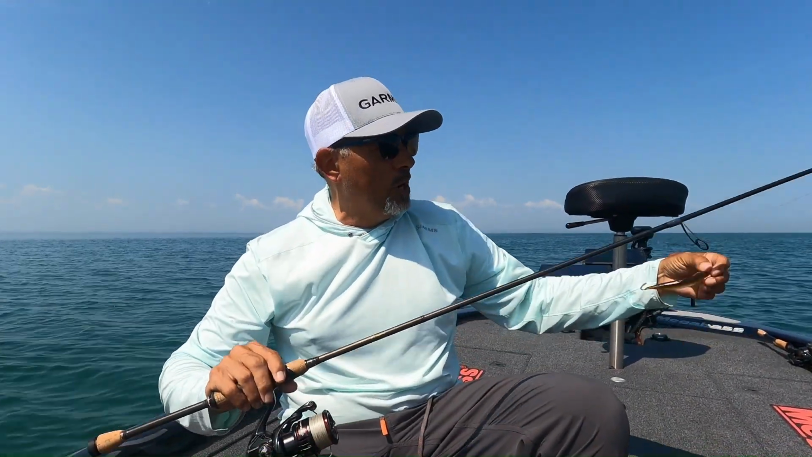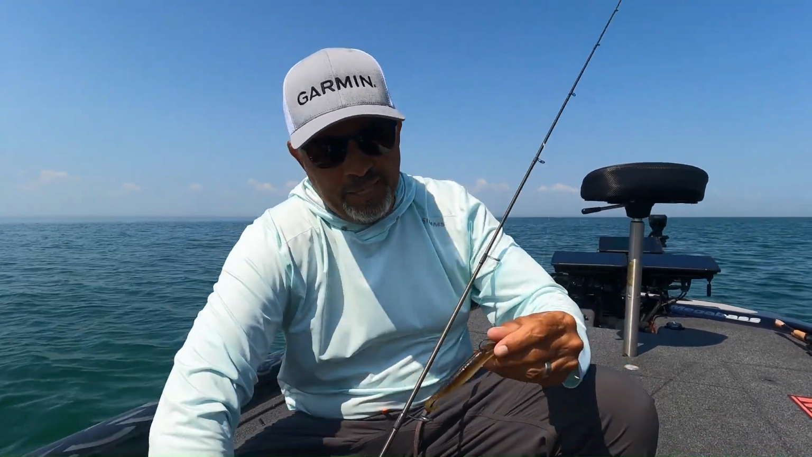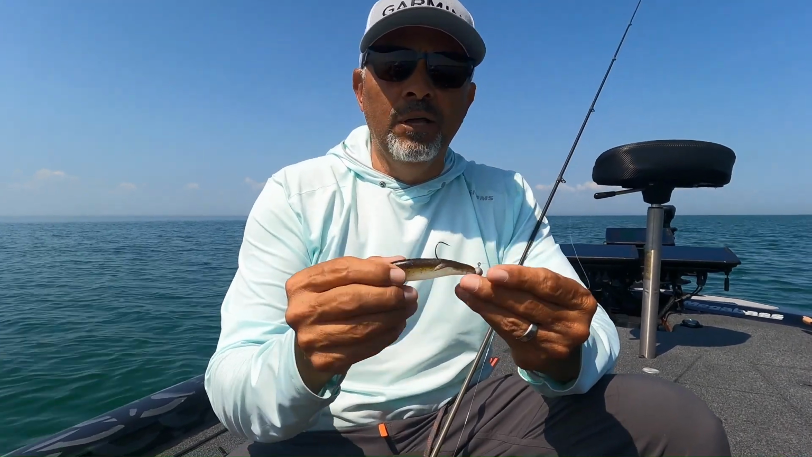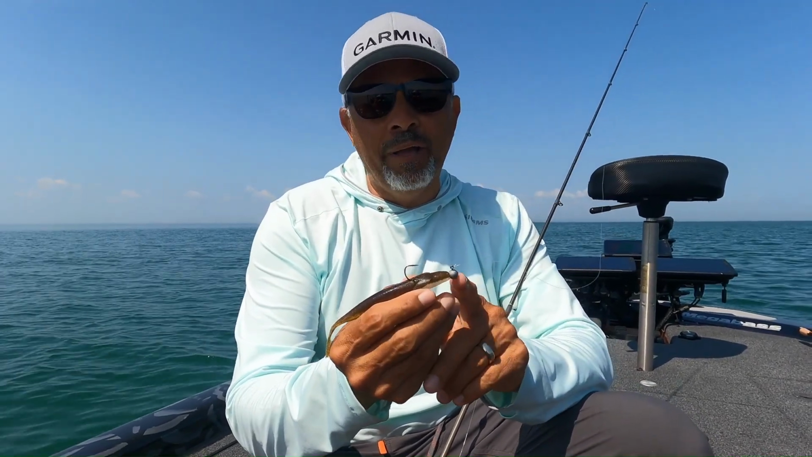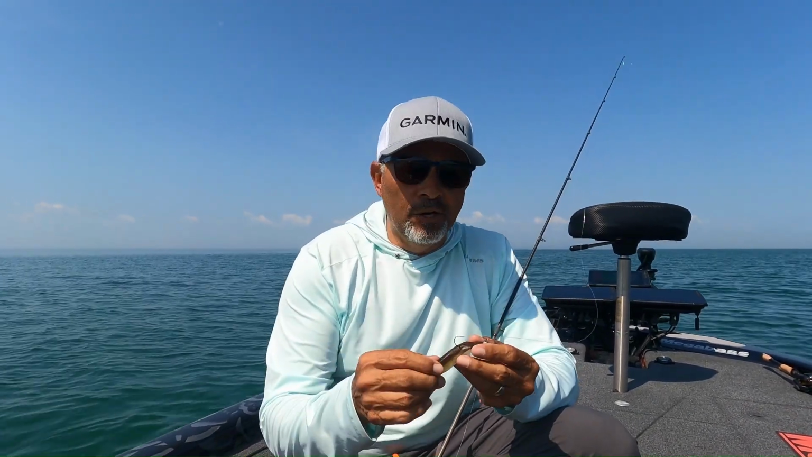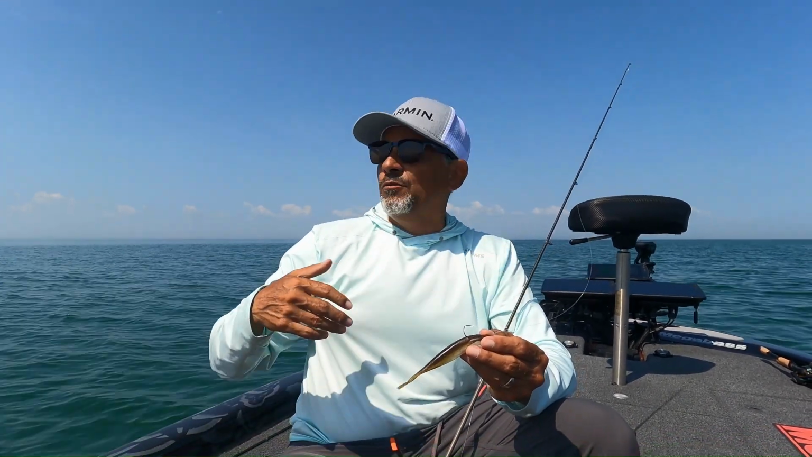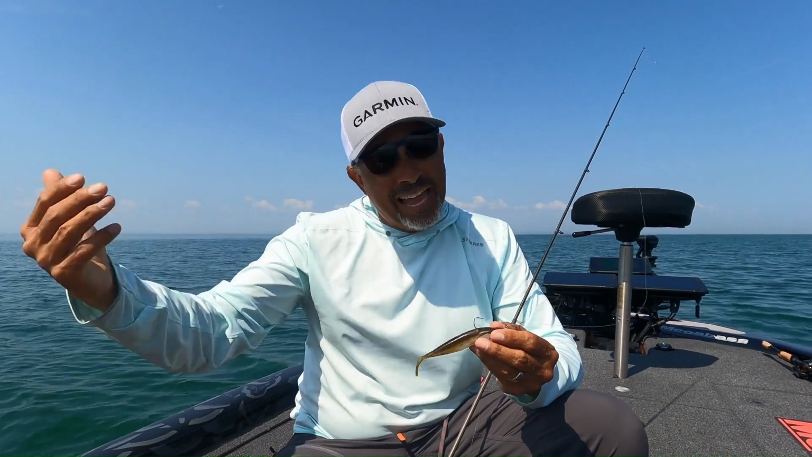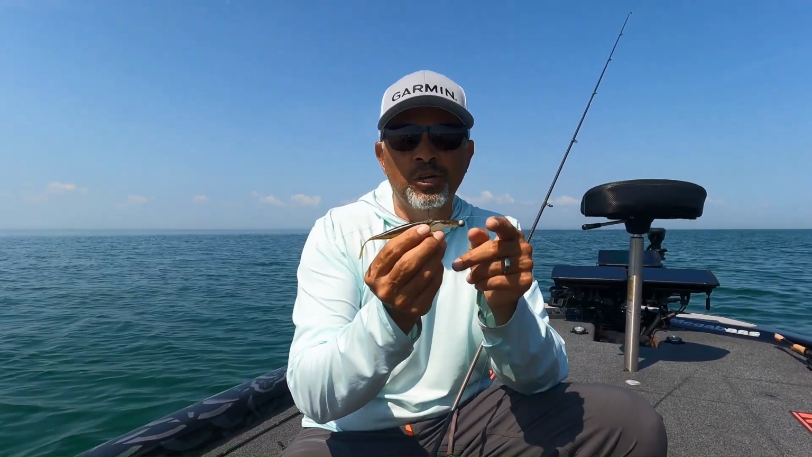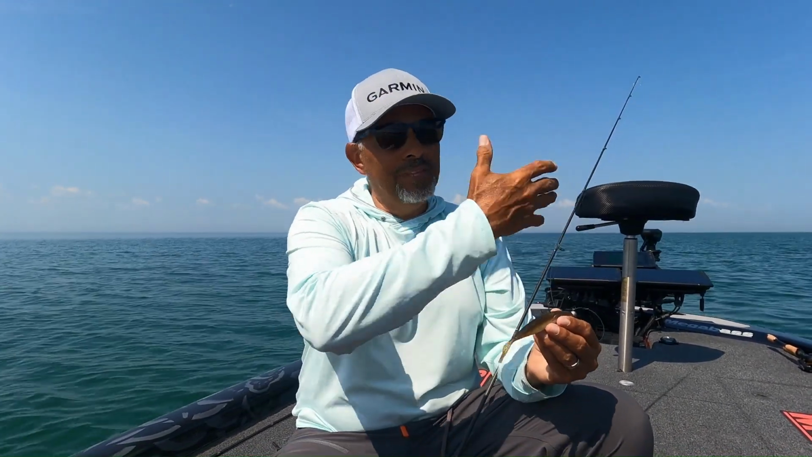Everybody knows. Anybody that watches any tournaments knows about pin minnow, straight tail minnow, however you want to call it, fork tail, basically like that. We use it on a ball head or some kind of shad head, jig head, and it could be really anything from 3/32 all the way down to say a 3/8, even 1/2 ounce in some cases, depending how deep you're fishing. I try to match the weight of the jig head to the depth that I'm fishing.